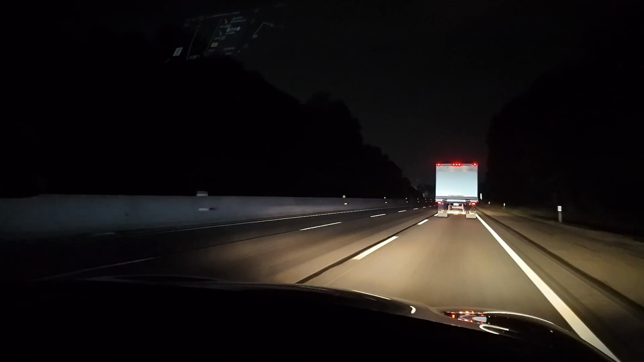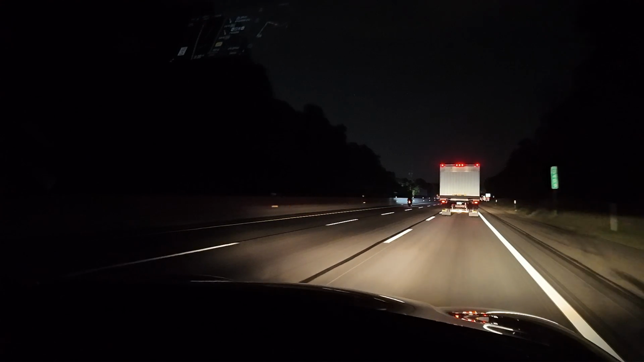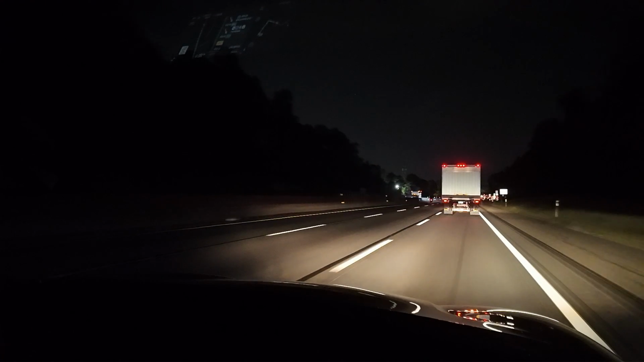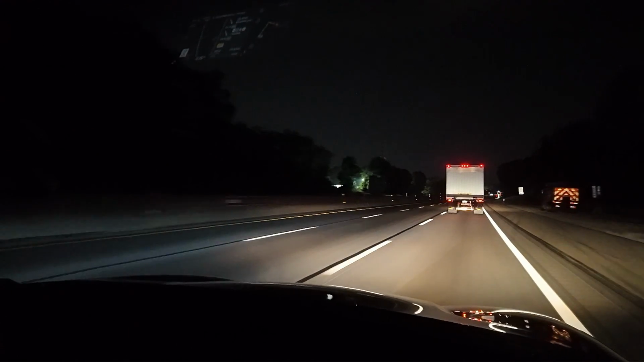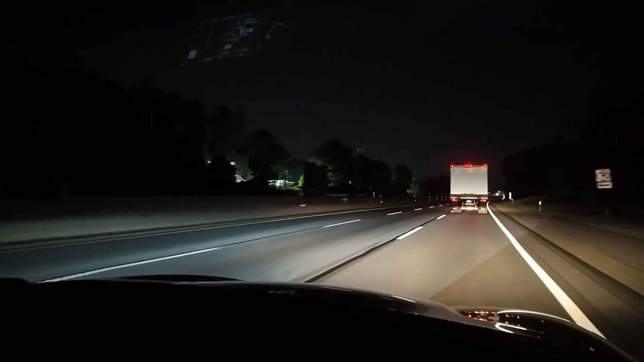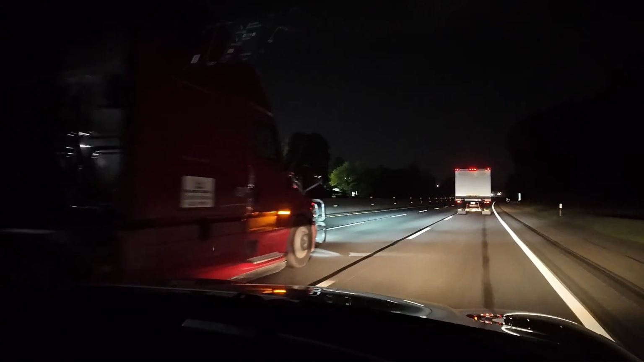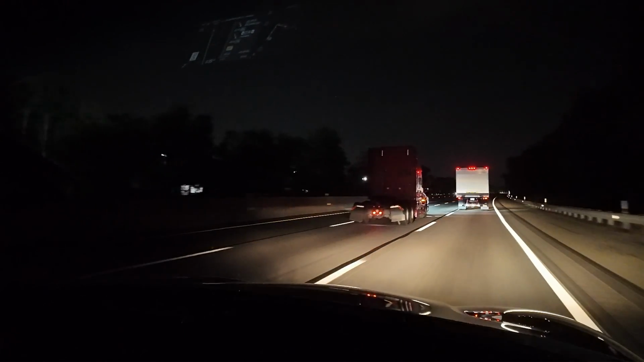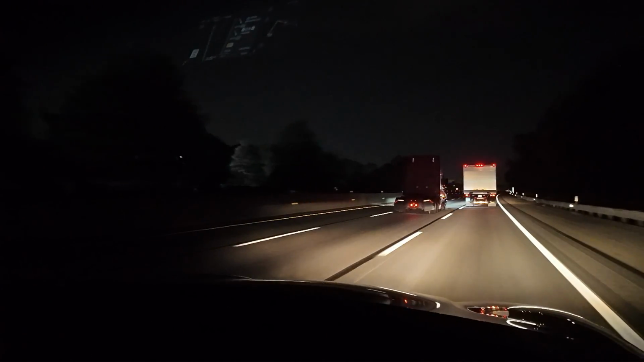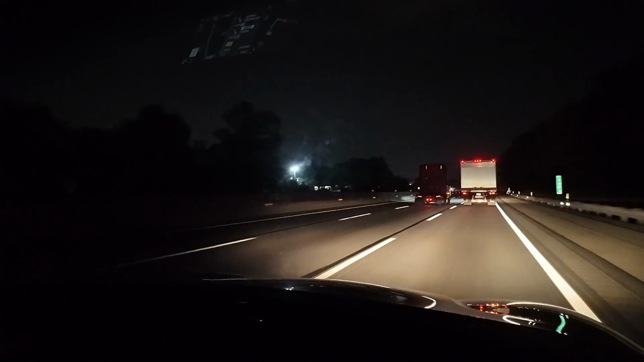Here comes a motorcycle. There he goes. He's making time. He also had some underglow on his bike. Good for him, I say. Anything to appear noticed. Although I think that exhaust is doing the heavy lifting for him. I'd sure like to be a bike on a night like this. Probably be a lot more awake than I am now.